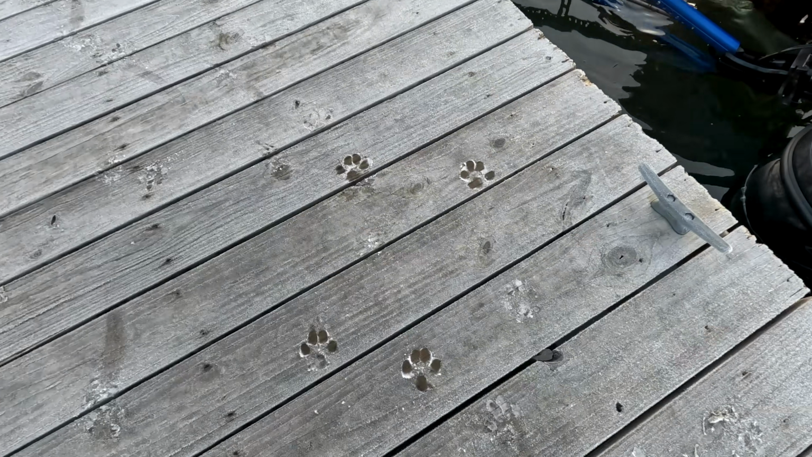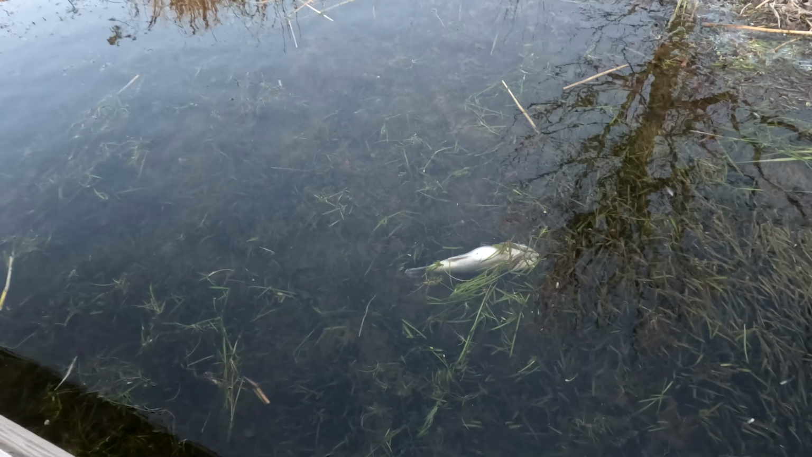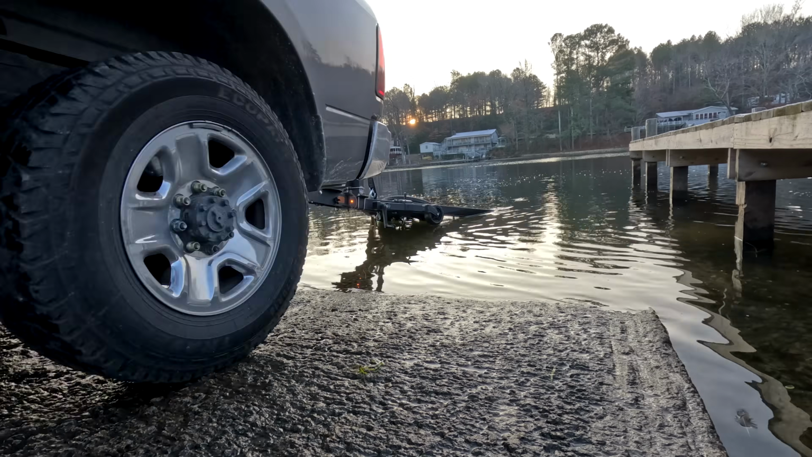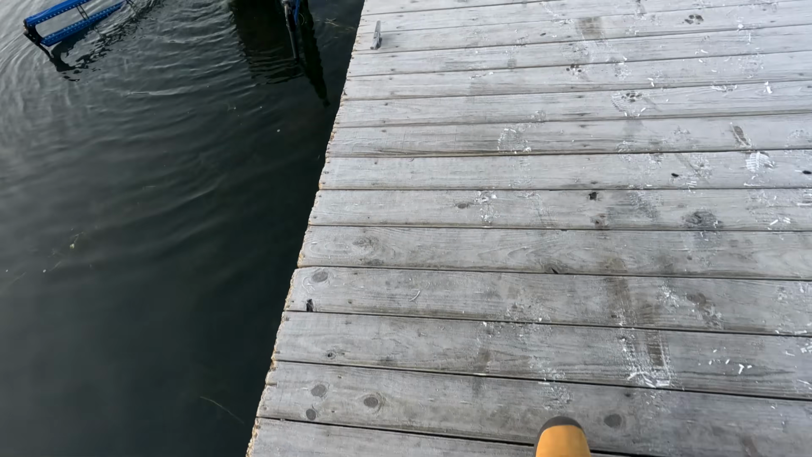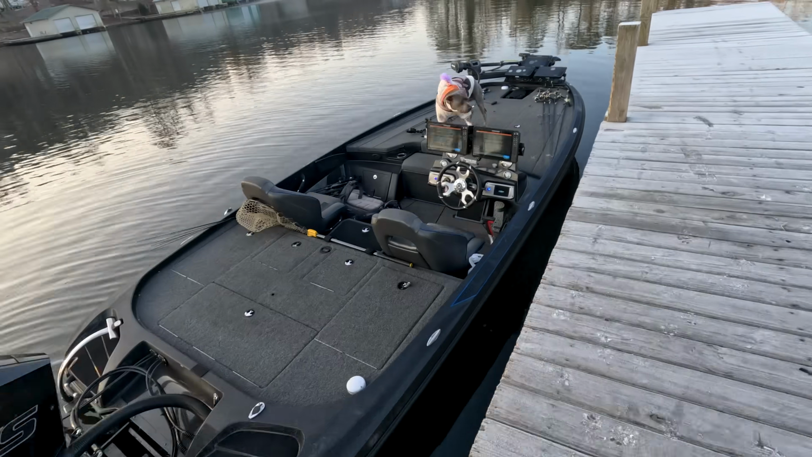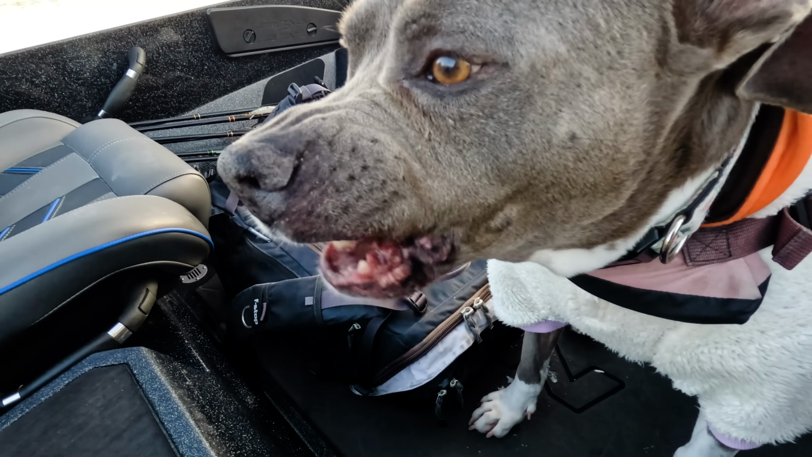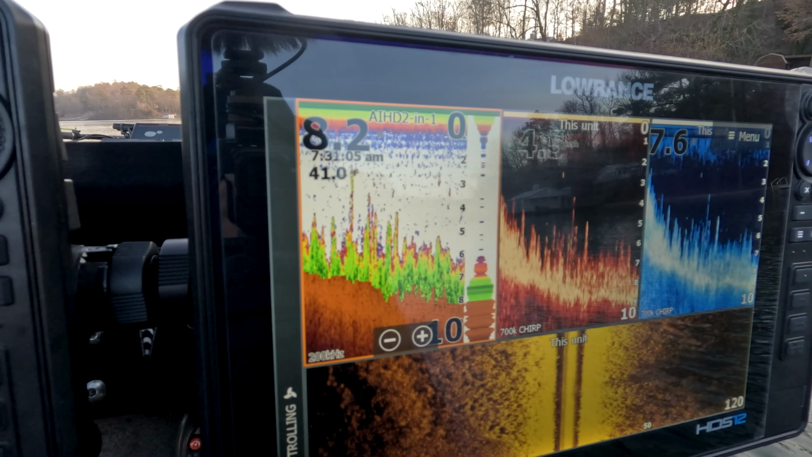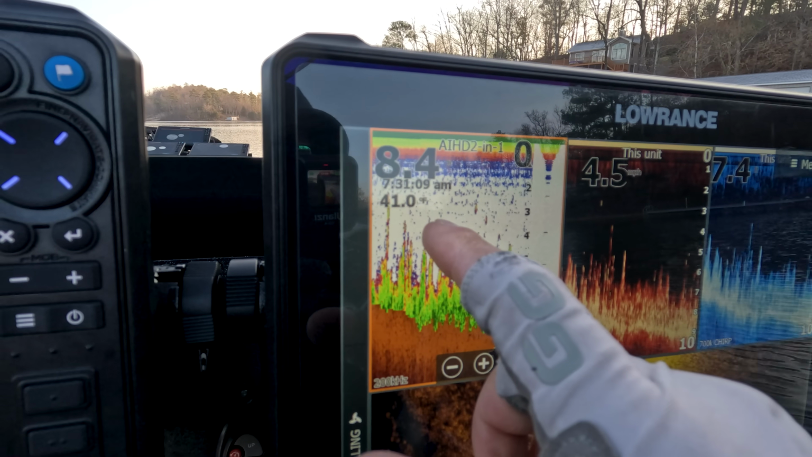Bog, got dog prints everywhere. Well, that's not a good way to start the day. That's a great big, like, 6-pounder. Kind of awesome to be on a lake that has grass in the middle of winter. 41.